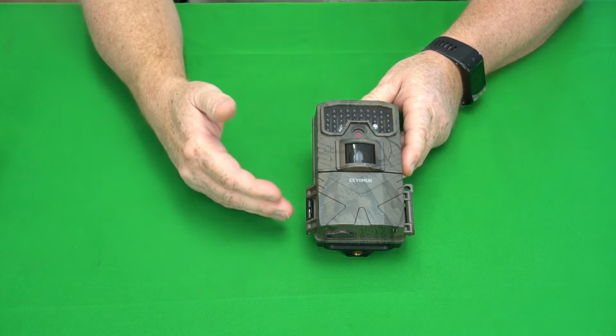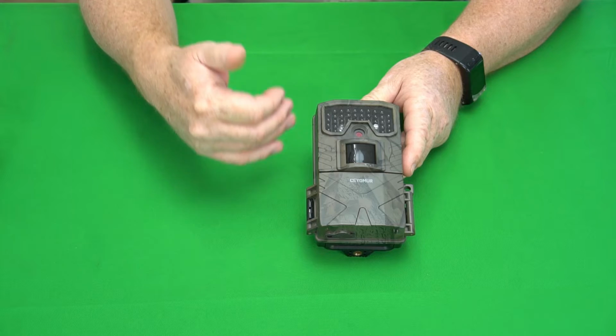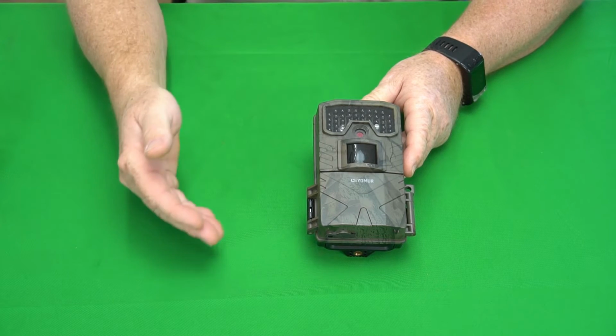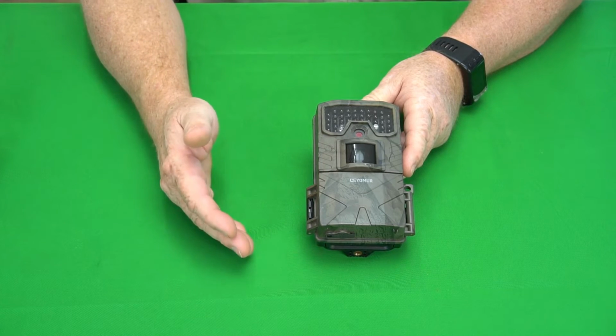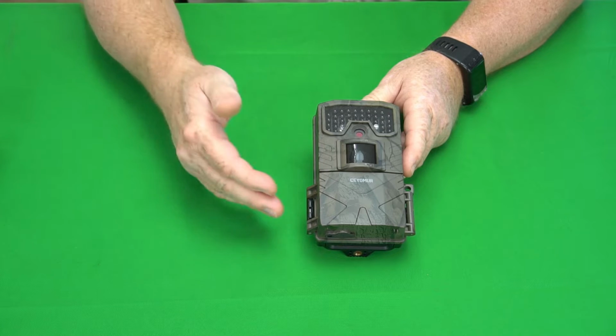I review a lot of cameras that are over $100, and it was difficult for me not to keep comparing this camera to those, okay? I will draw some comparisons throughout the review, but keep in mind this is basically a $25 camera, not a $150 camera, or even a mid-grade $70 camera.